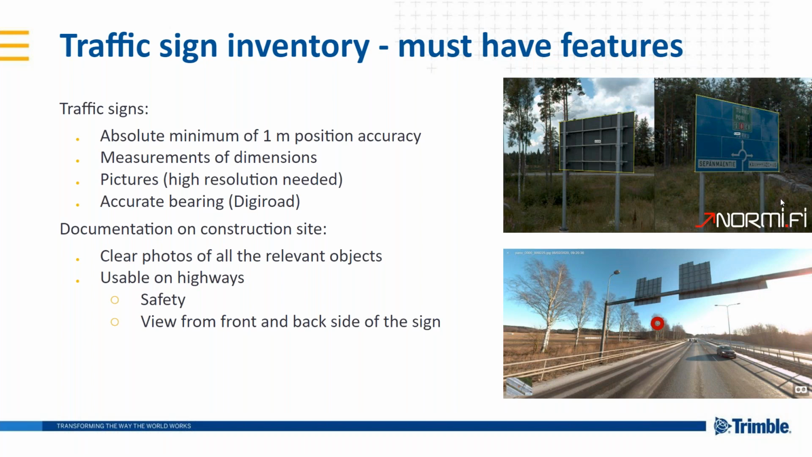One of the trickiest parts is the highways. The first concern is, for example, safety. We can't just park the cars in the middle of the road and jump out and take some pictures with cell phones or something like that. So it's so much safer to just drive through with the MX7, and that's about it.